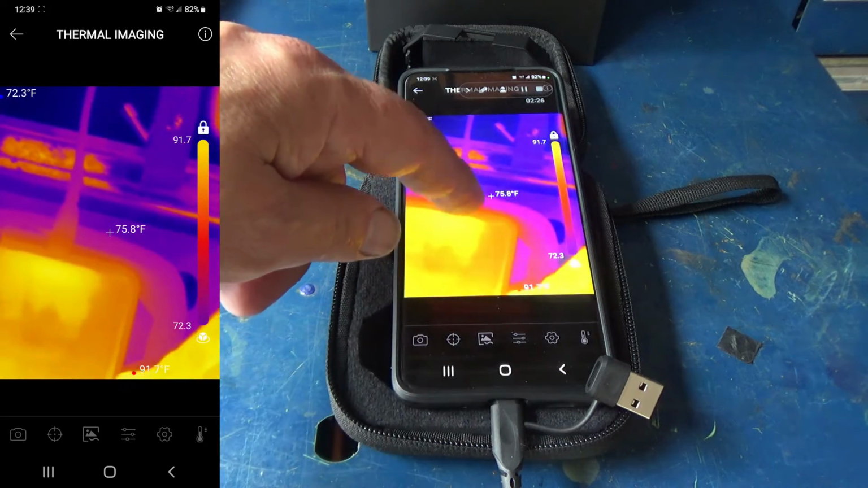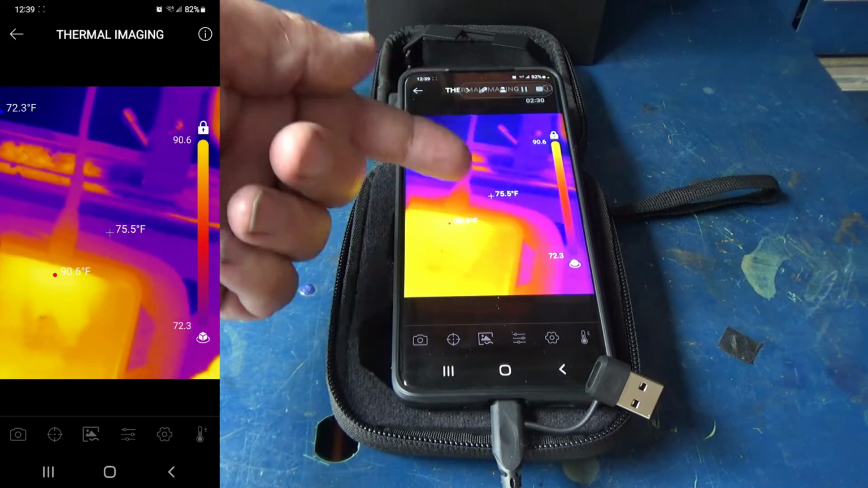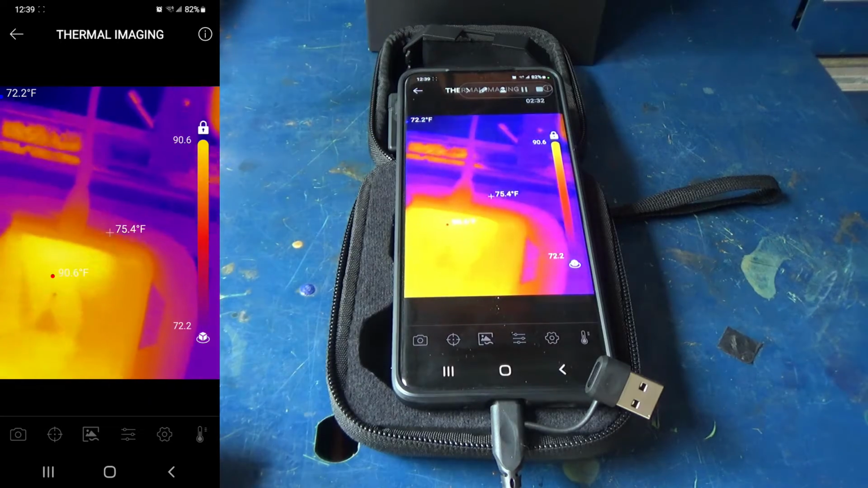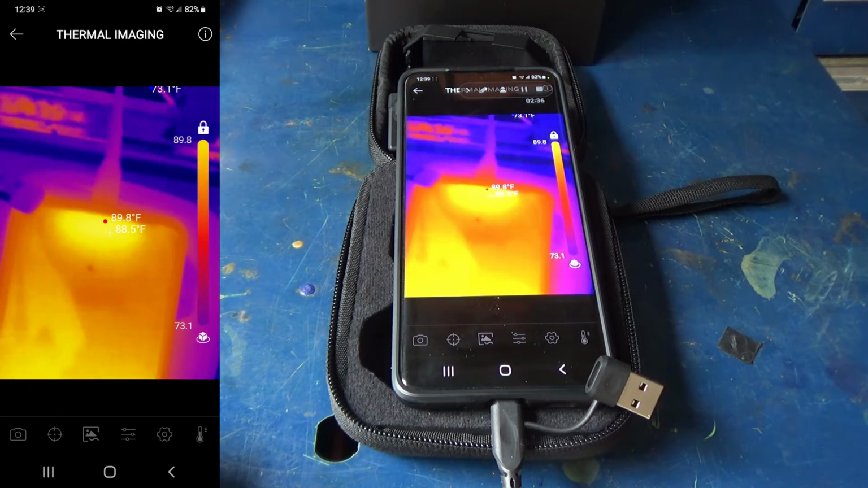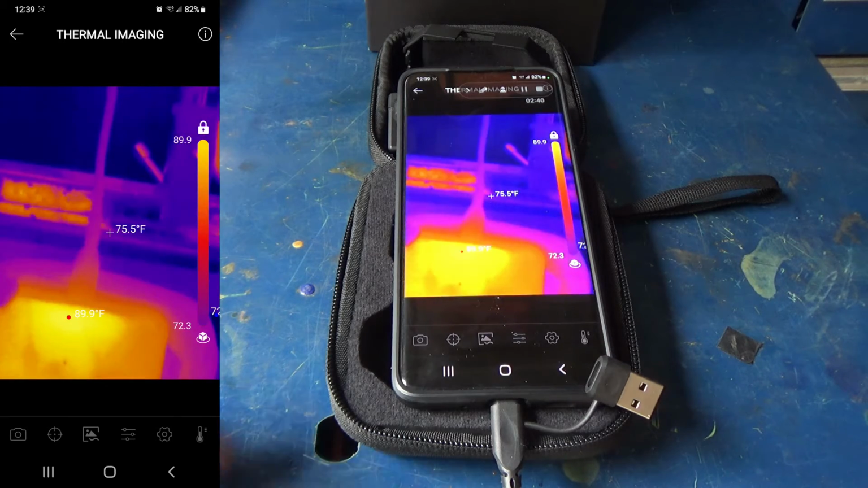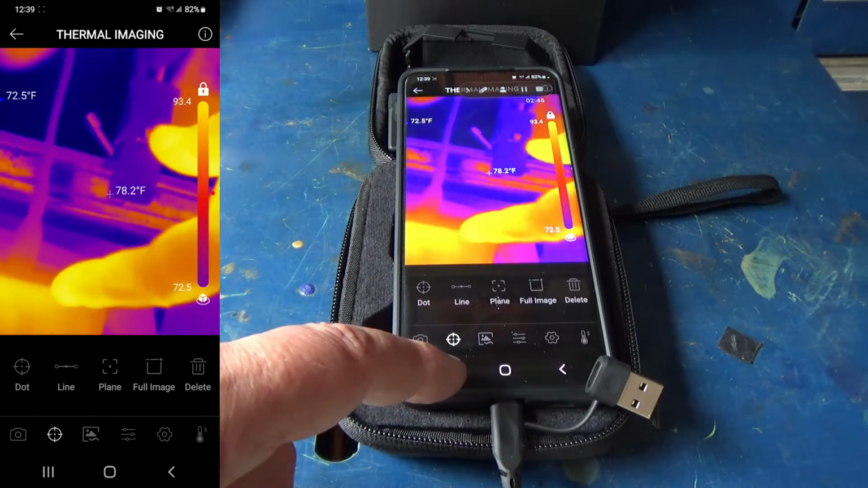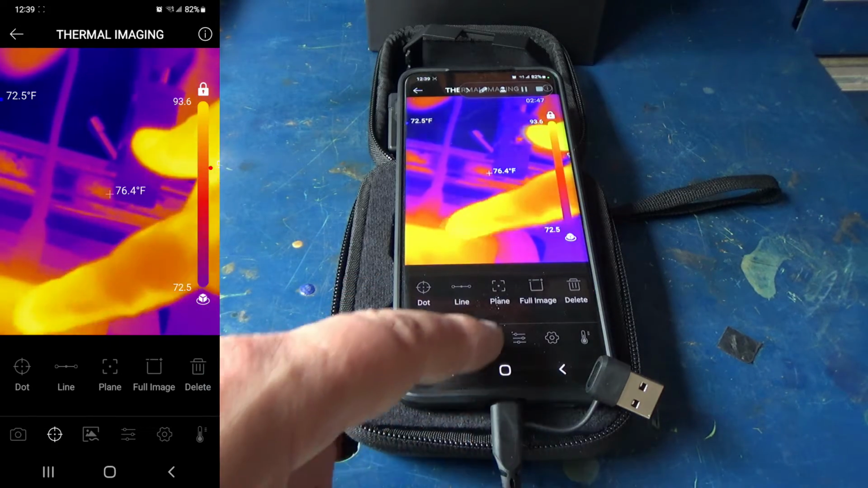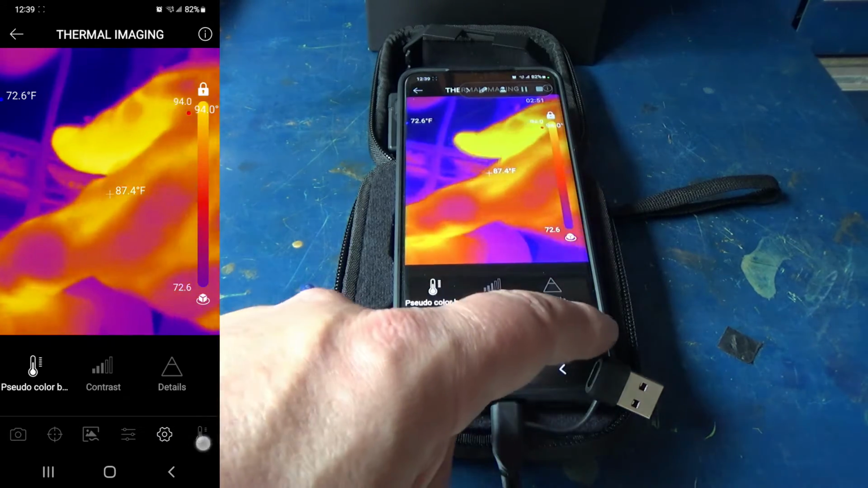And then right where that plus sign is in the middle, that 75.4, that's the temperature of that exact spot that it's seeing. So if I move it over, then it jumps up to about 90 degrees, 88 degrees. And I mean, you've got a bunch of adjustability on this thing. I'm just going to go through the different buttons real quick just so that you can kind of see.